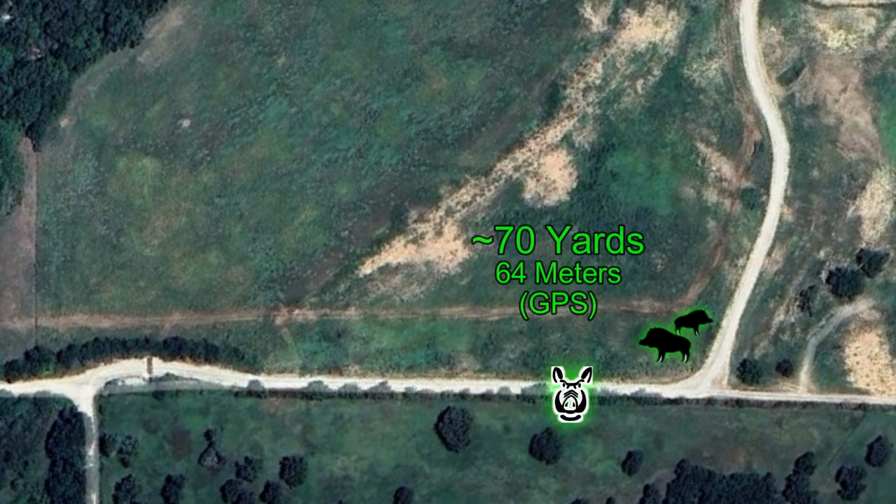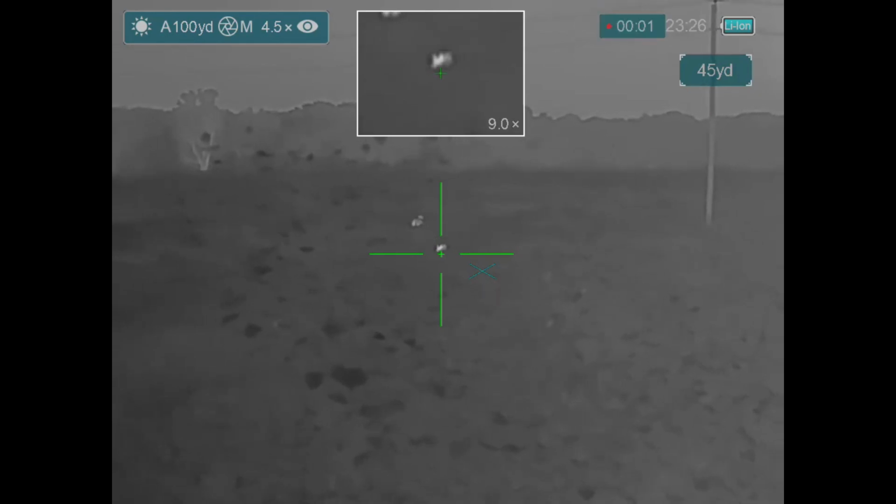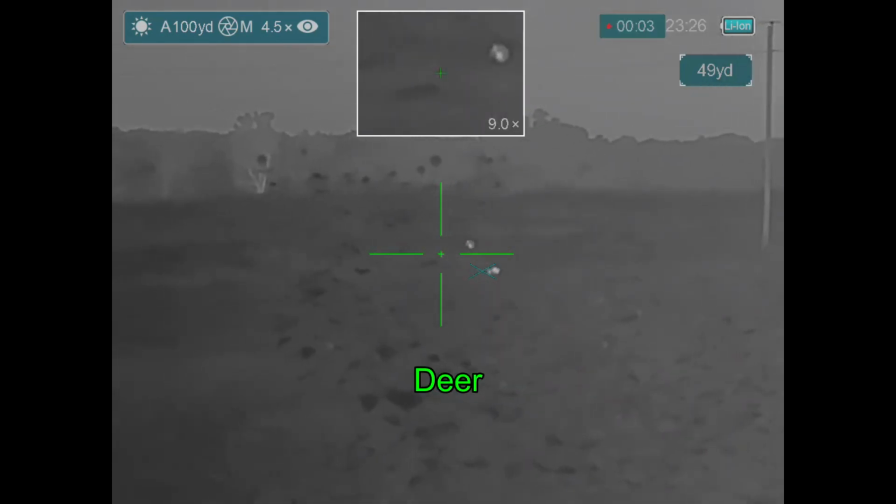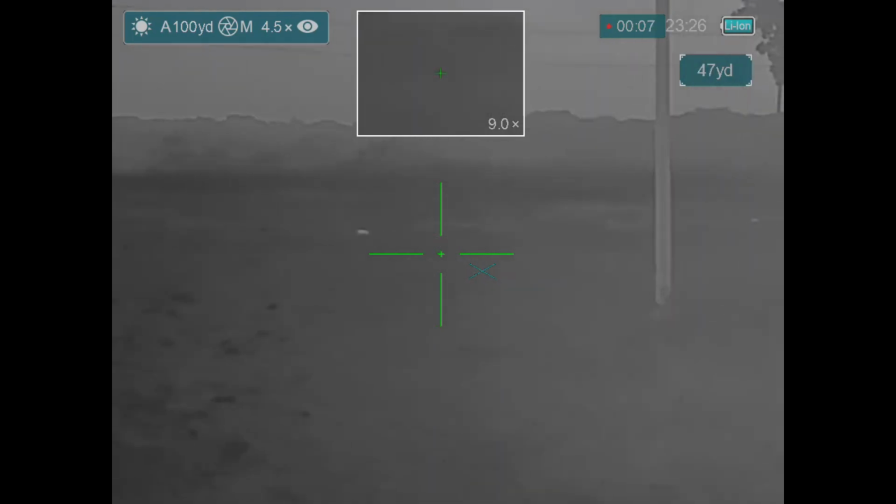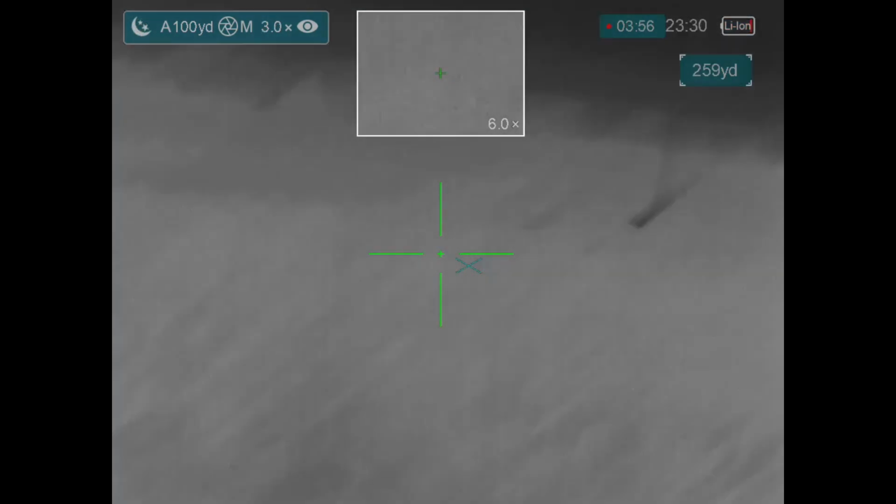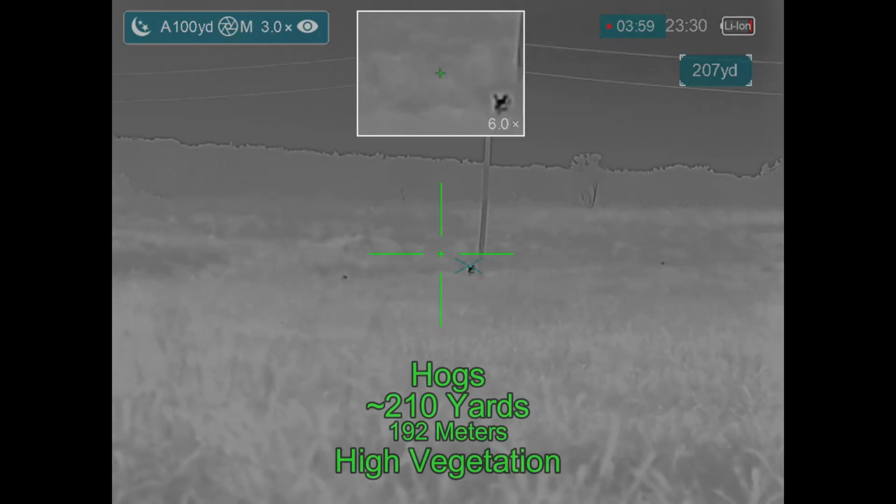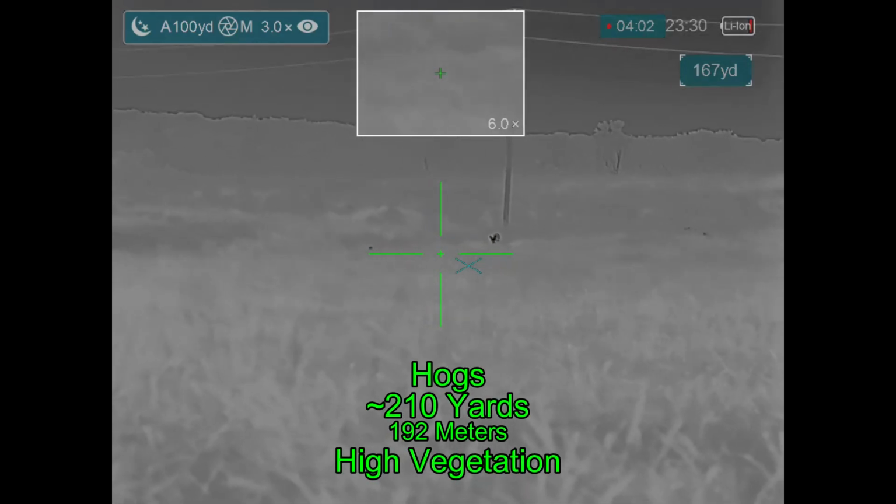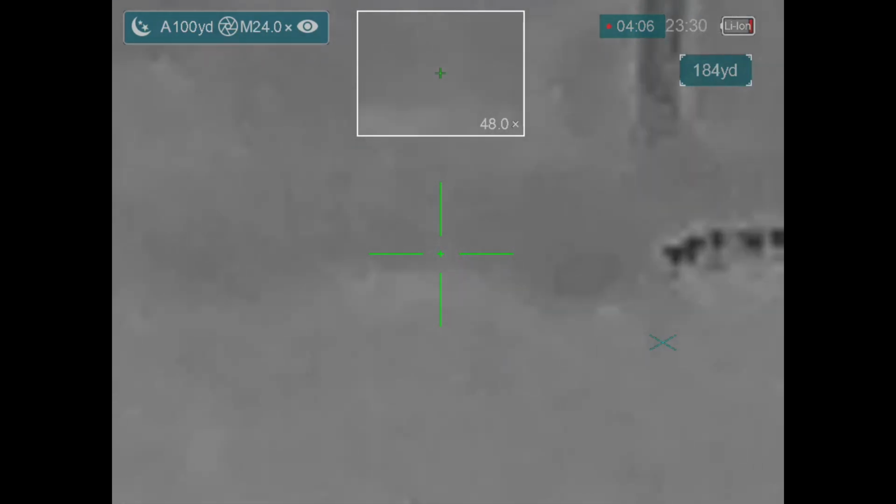Now these animals disappear from view quite a bit through this stalk because of the vegetation and the way that the landscape tends to roll a little bit. There's some ruts and low areas in this field, and so the animals just disappear from view. So I keep trying to move up to improve my view of the hogs, but the perspectives change and I move into another position and the vegetation's higher here, or they're in a lower spot, etc.